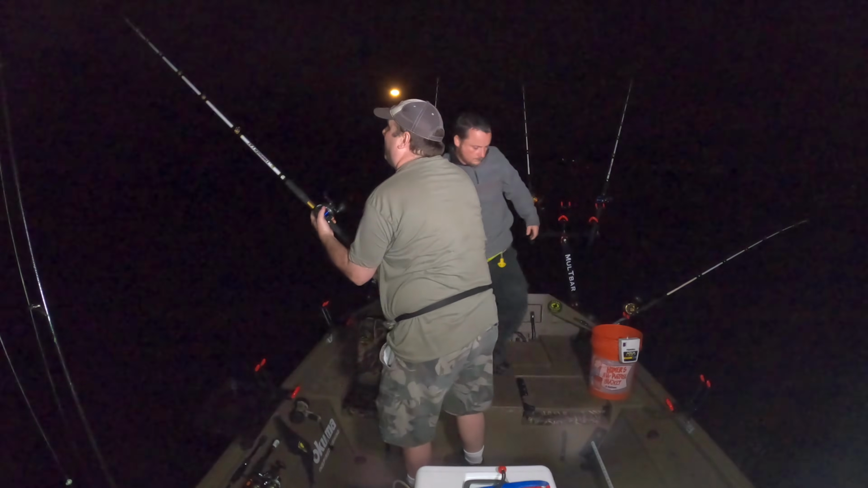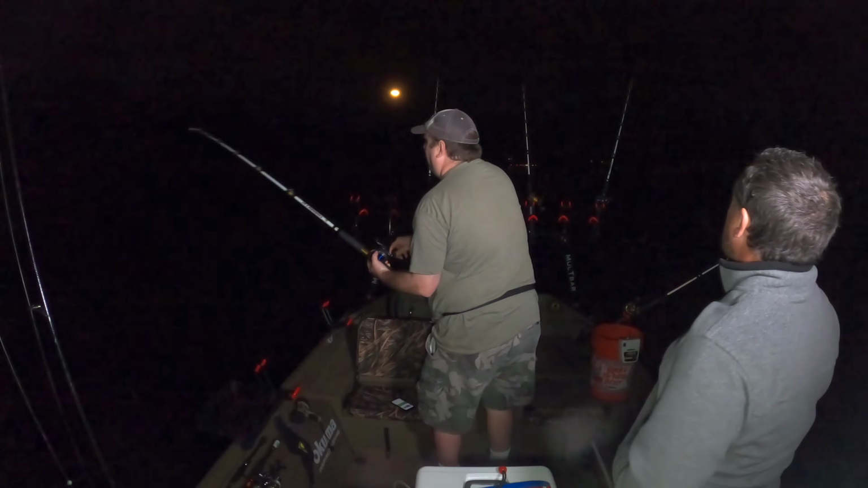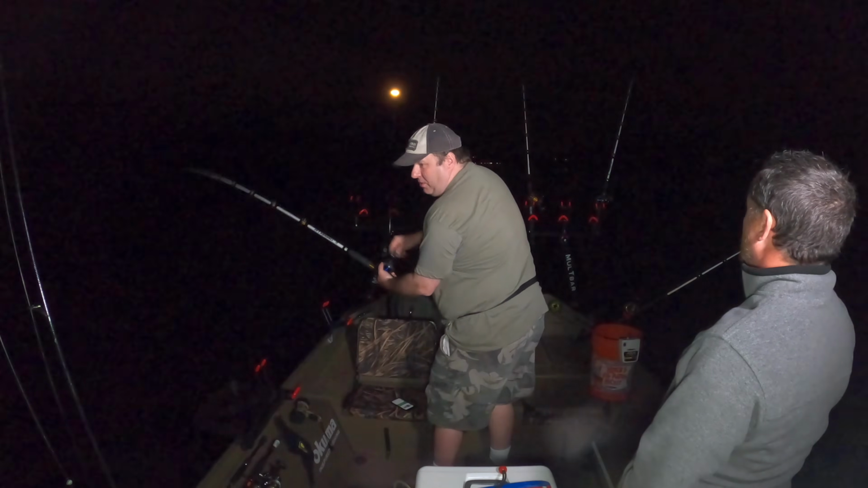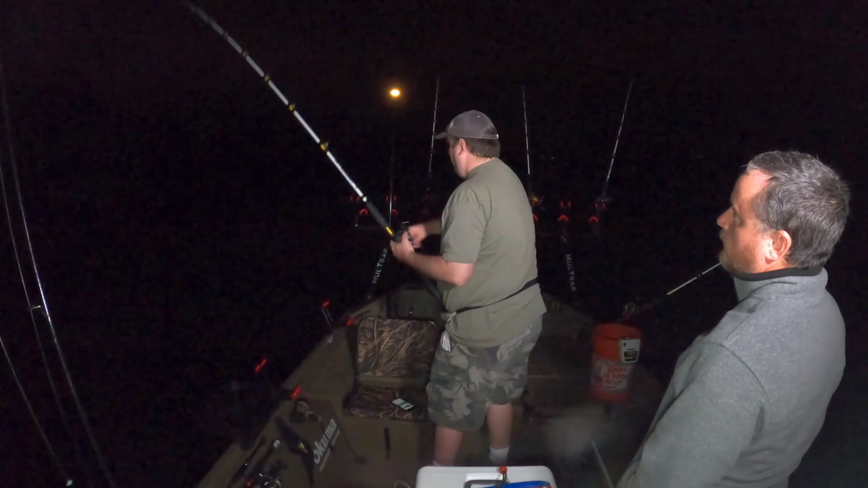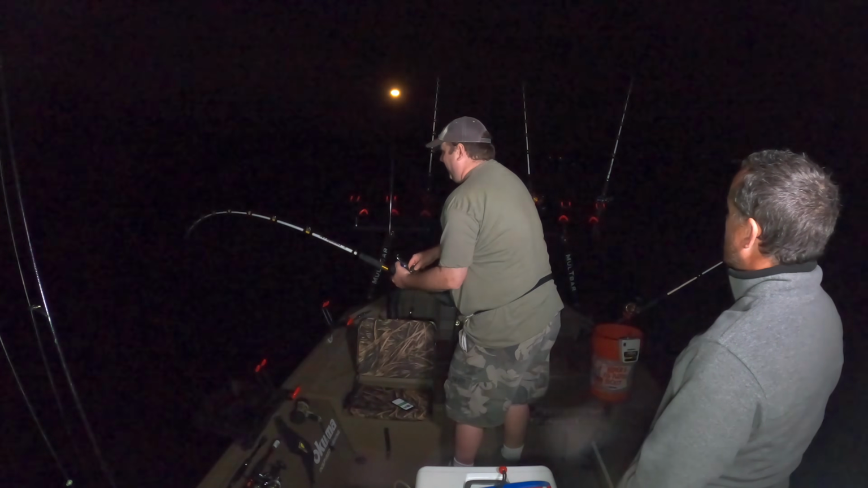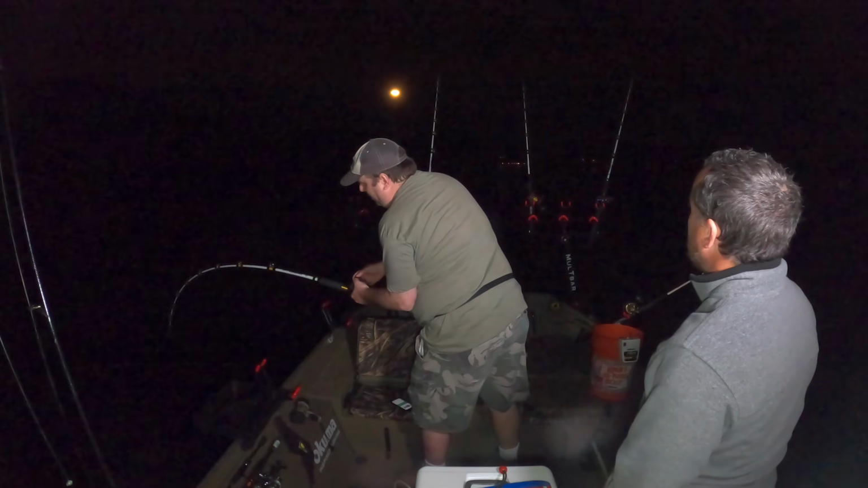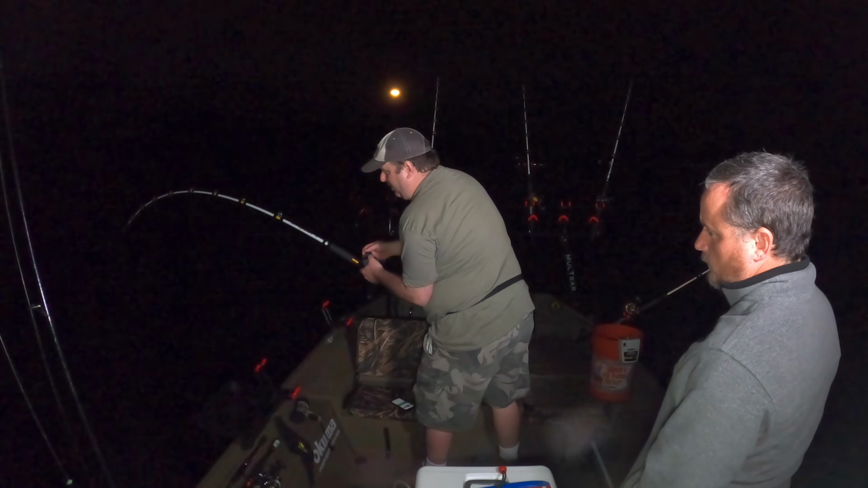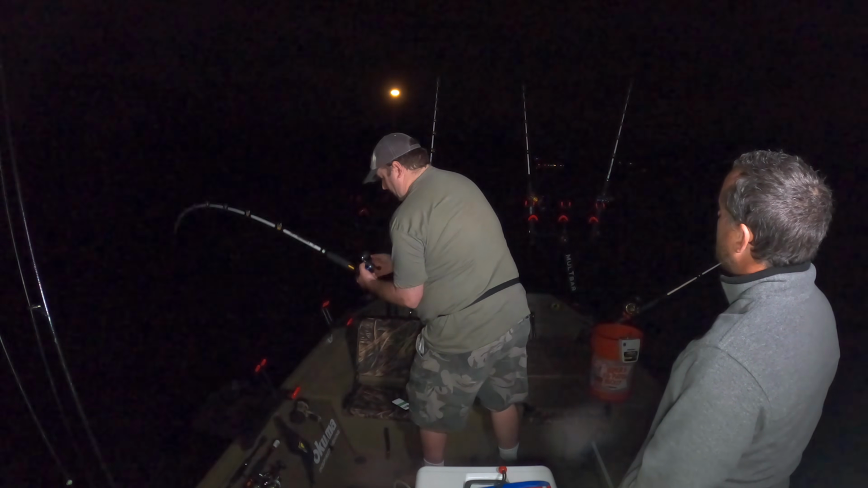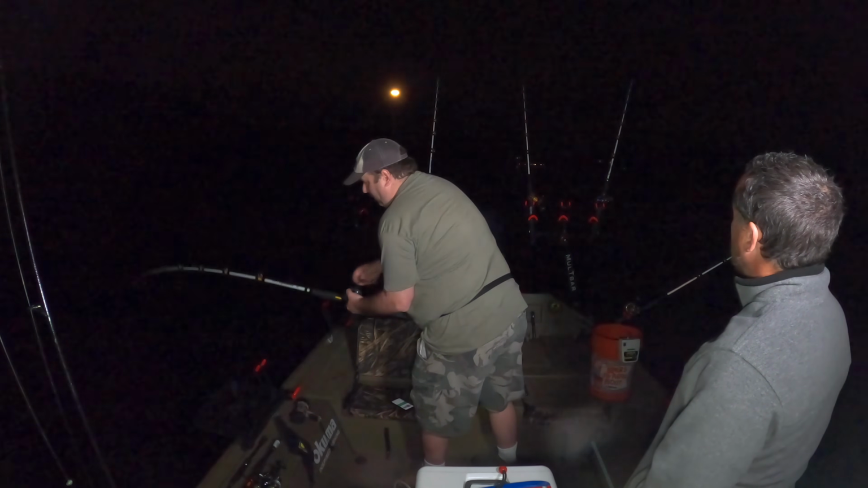We get one on the Komodo. We actually saw a really big signature at this spot. I was hoping it would be a really big fish. But it also could have been a lay down, like a tree or something. Whoa. Whoa. Give him a little bit of drag.